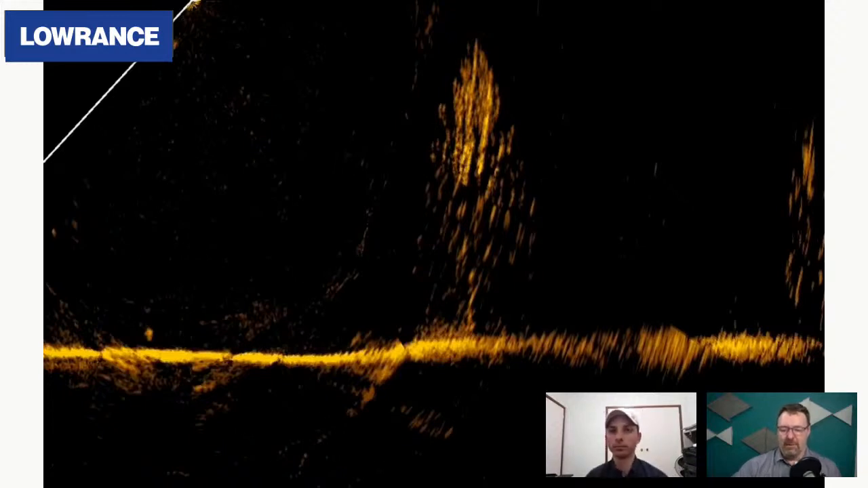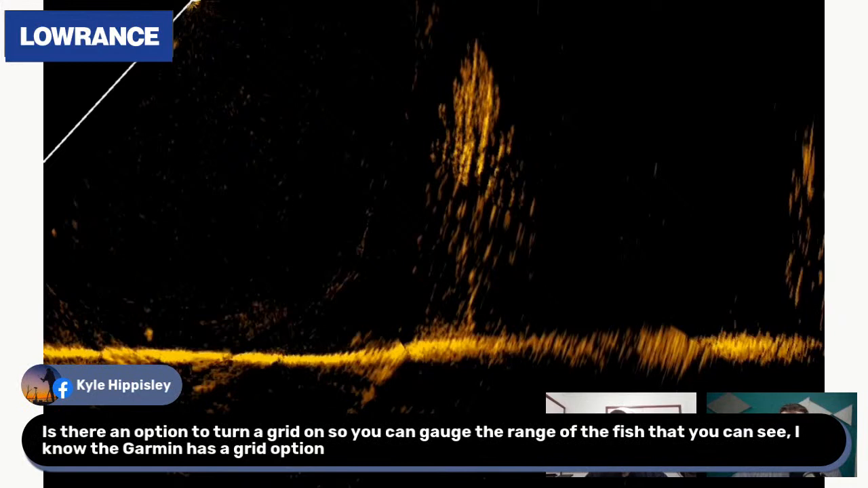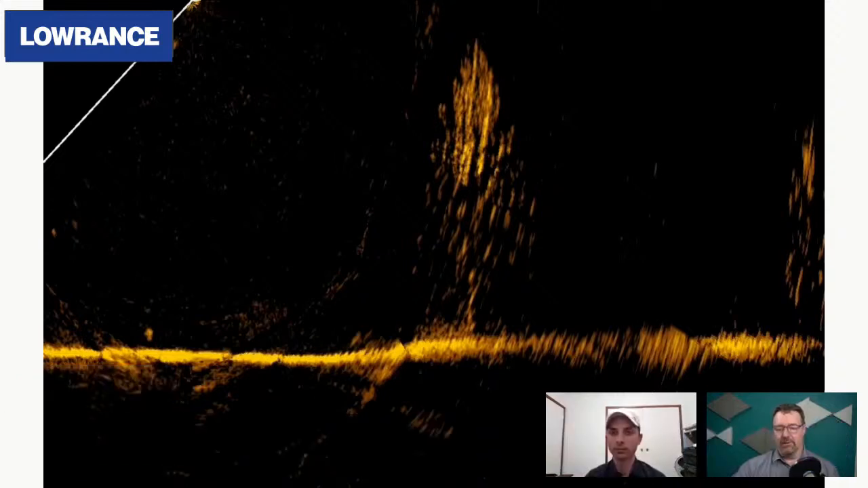I'm going to bring it up. One of our other listeners has answered it already, but just so that everyone can see it, basically. So Kyle was asking if there's an option to turn on a grid so that you can gauge the range of the fish that you can see. Garmin has that option. I think we talked about that earlier. So it is possible. Roman, your preference is not to turn it on because you just find it clutters the screen too much. Yeah, and once you see a big cod and understand what they look like, it's a game of centimeters or inches after that.